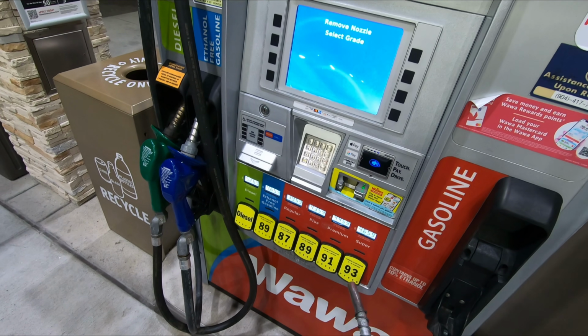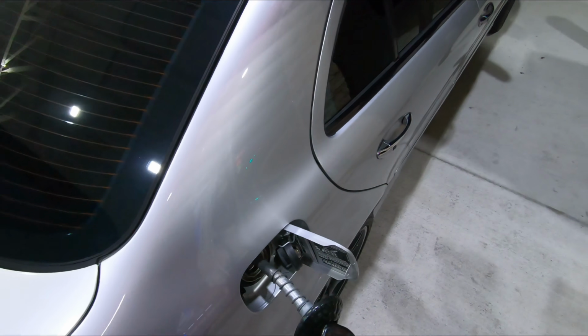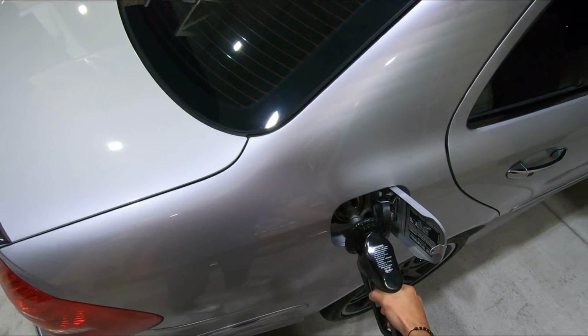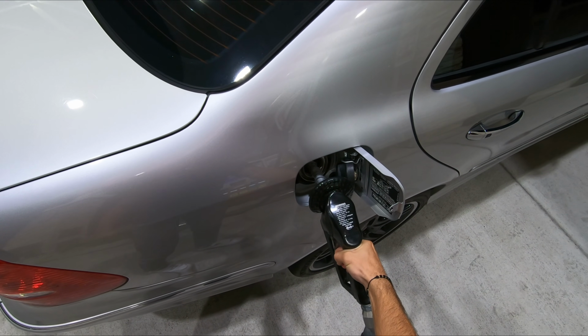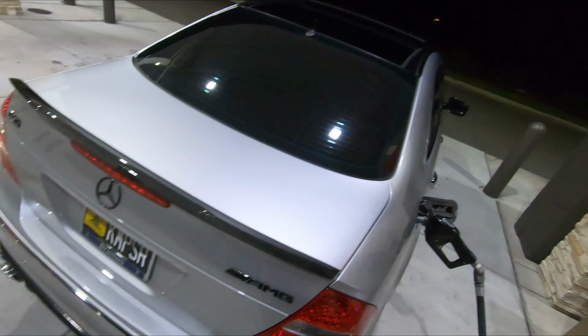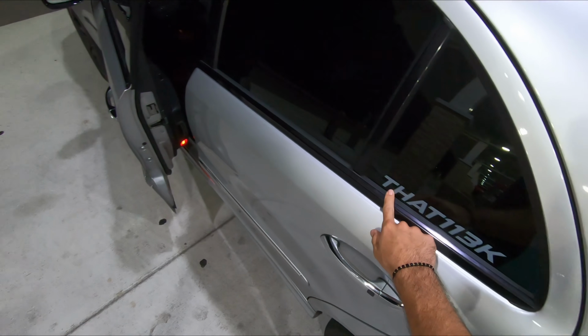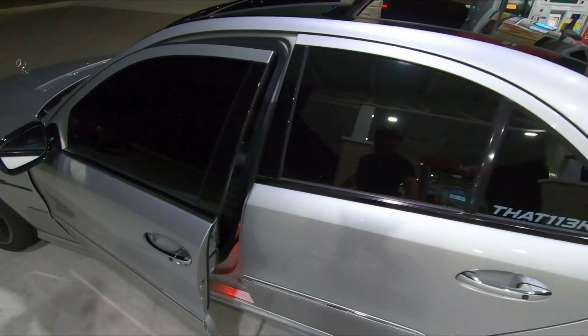These gas prices are getting out of control. Now, I did go ahead and put this on. I think it looks clean, gray on gray.